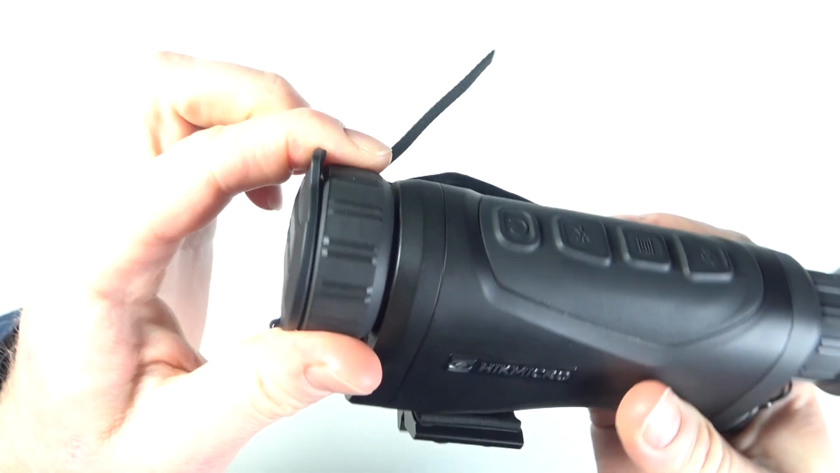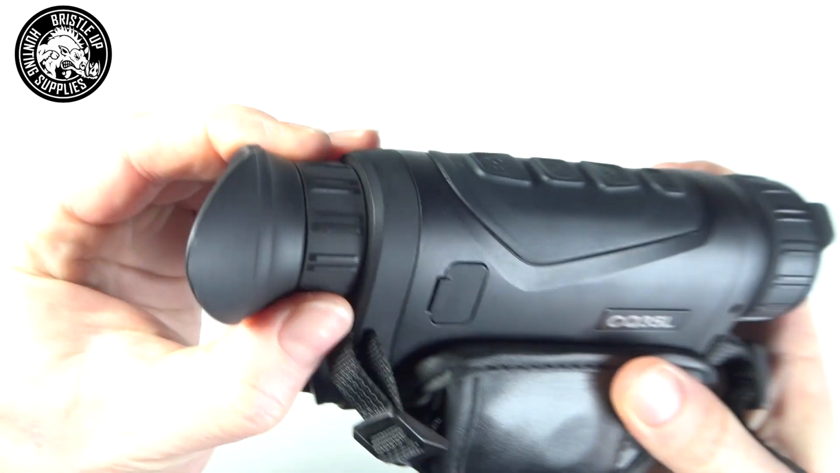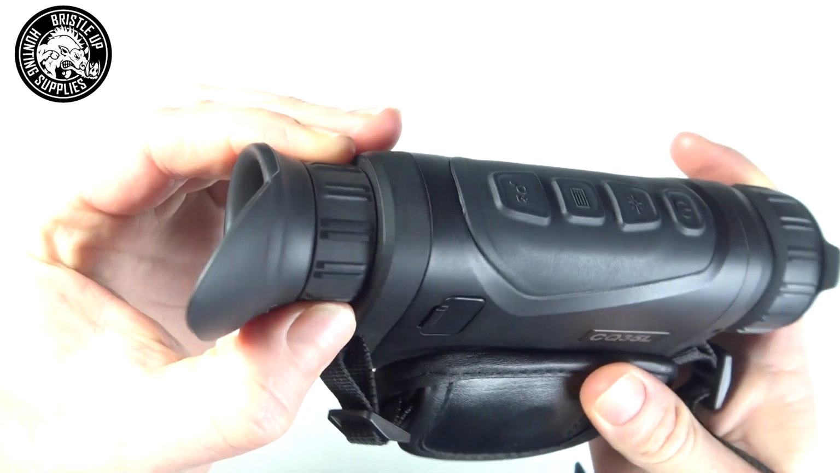Now at the front here, we've got our focus ring. So if you want to get that nice and focused in, you adjust that. And at the other end here, we have our adjustment for our eyes.